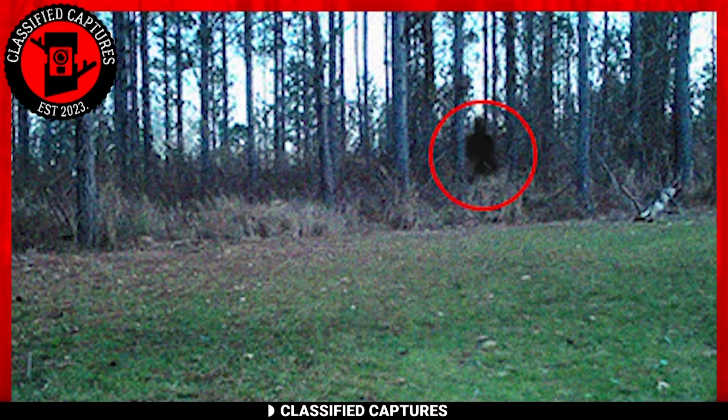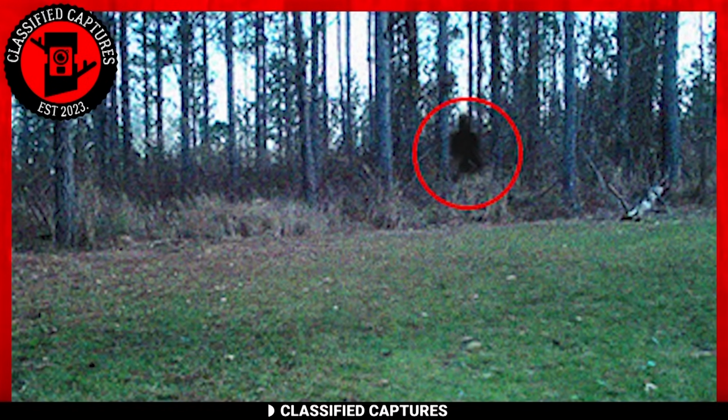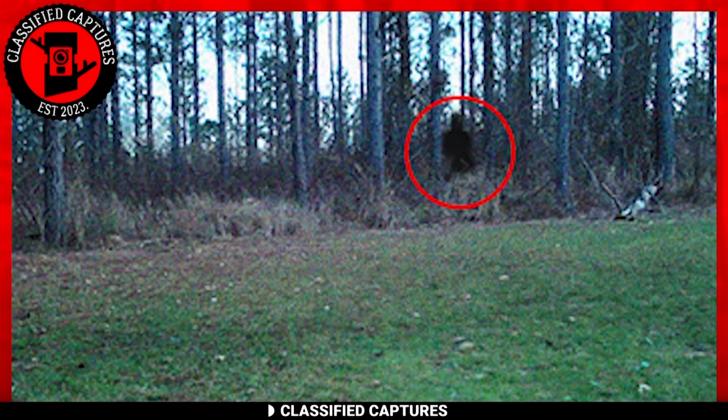However, it's the third image that truly stands out, showcasing what many who have seen the images believe to be Bigfoot in its full glory.